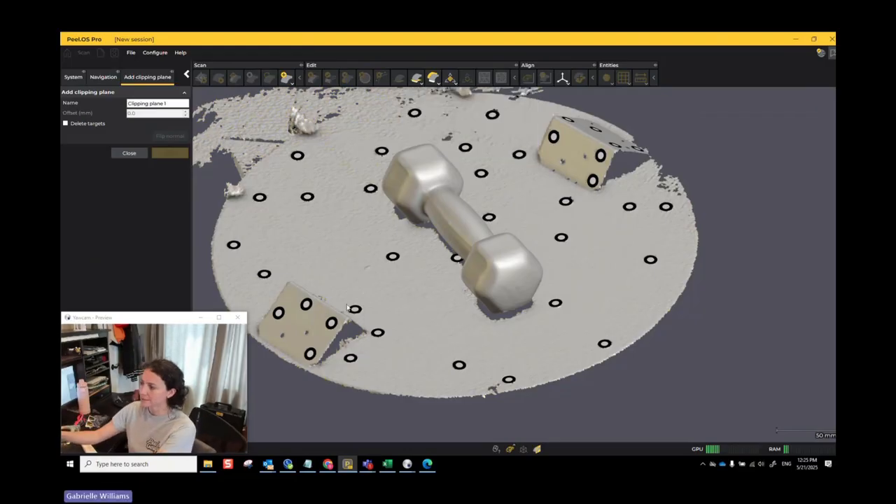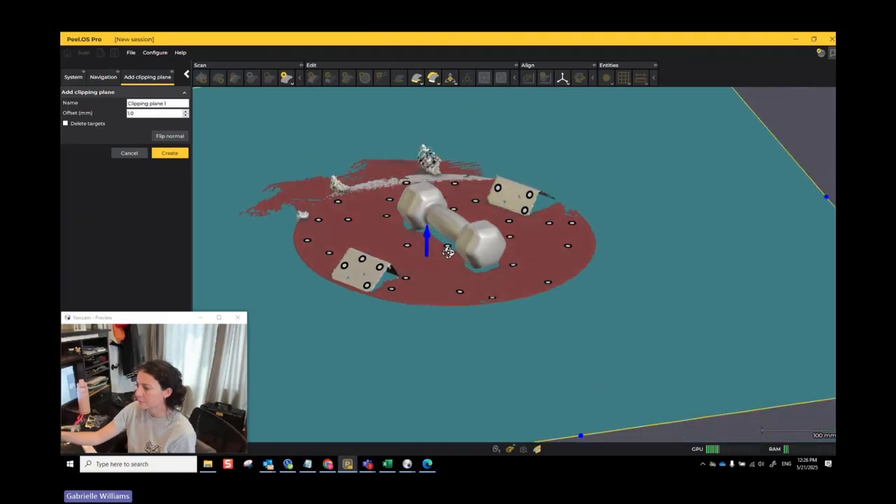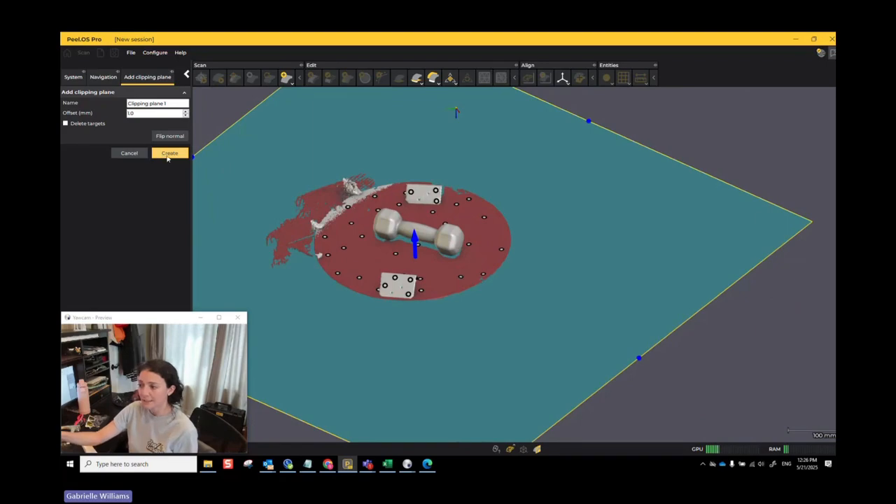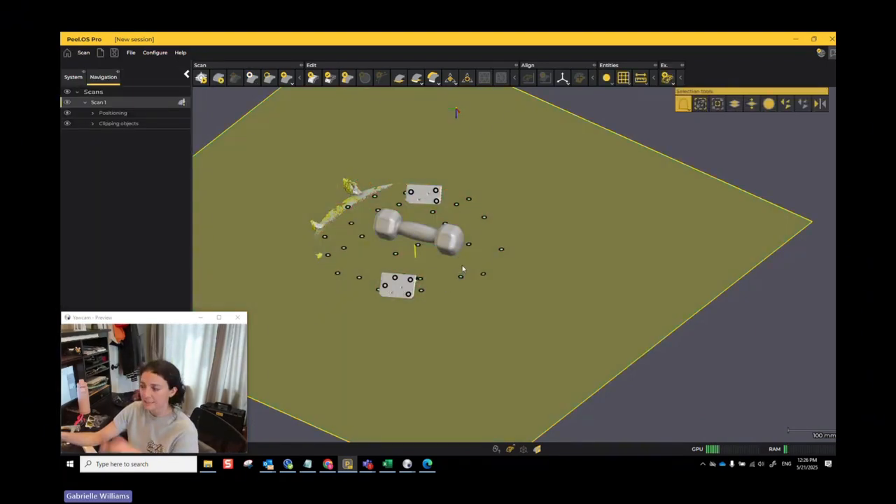Select 3 targets. So I'm just going to select 1, 2, and 3 targets on that plane. Automatically, everything below that plane is shown in red. And once I hit create, I now have a clipping plane that's going to automatically delete anything below that